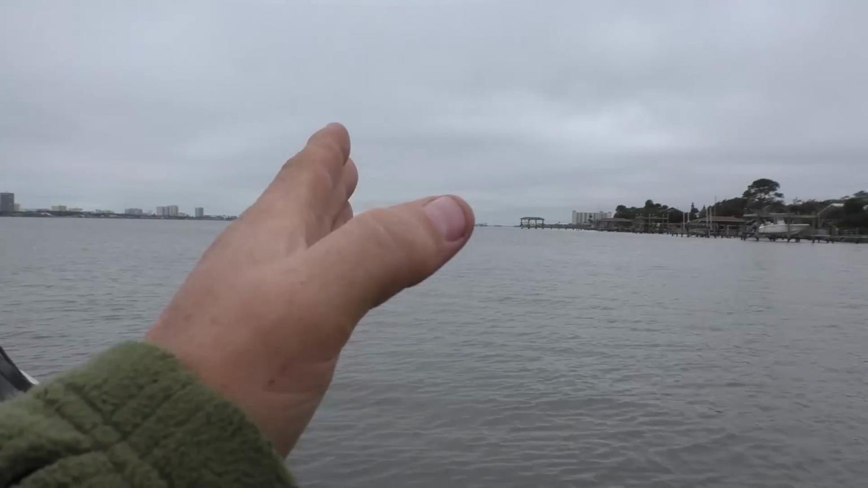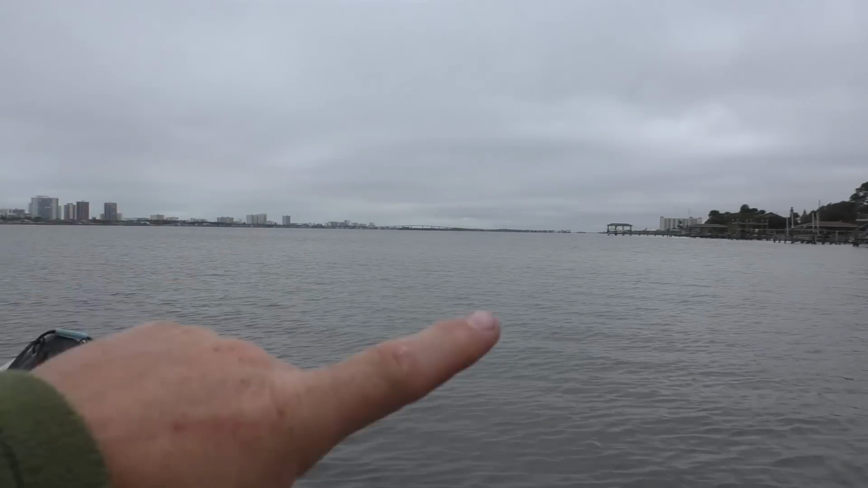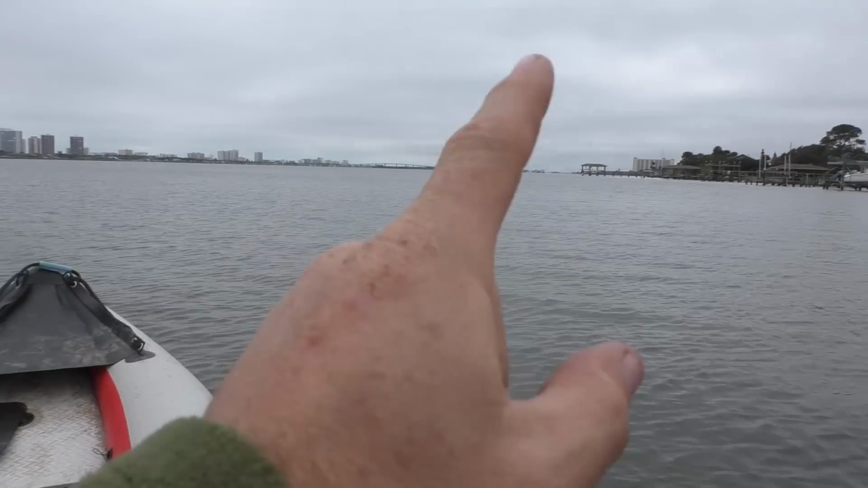So now what I'm gonna do is I'm just gonna start heading downstream. I'm gonna hit all the boat ramps along the way. And then I think I'm gonna do a 90 degree and maybe even hit the other side, but we'll see what happens as we go along. And if I see something, I'll show you guys on the screen. But for right now, let's just start searching with the sonar downstream and see what we can find.